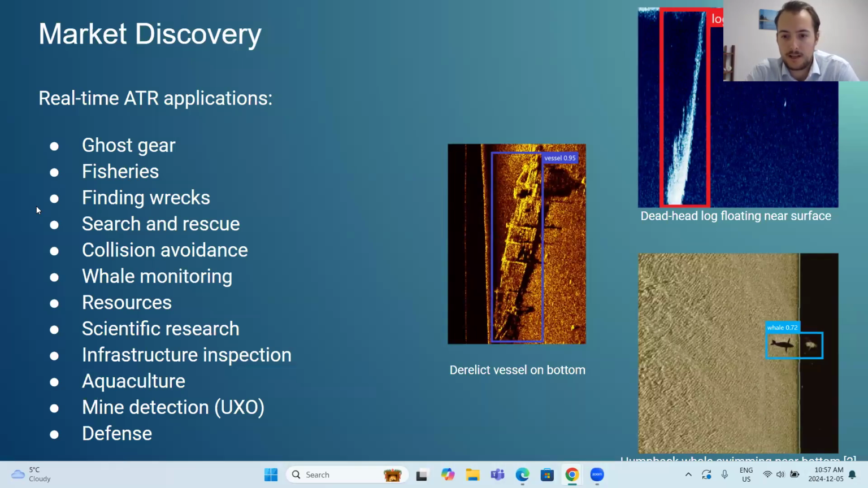For aquaculture as well, I think there's a huge opportunity to monitor even seaweed and kelp and eelgrass with this technology. And I'm sure there's applications here that I didn't even list that could definitely benefit from the technology.